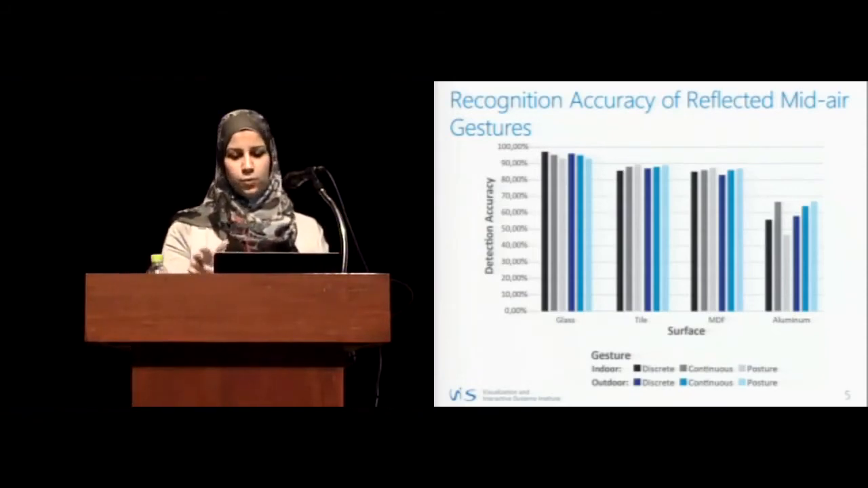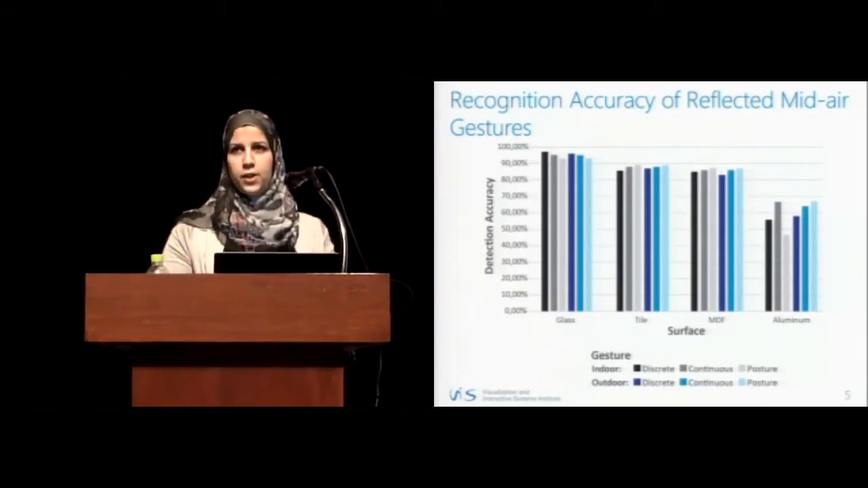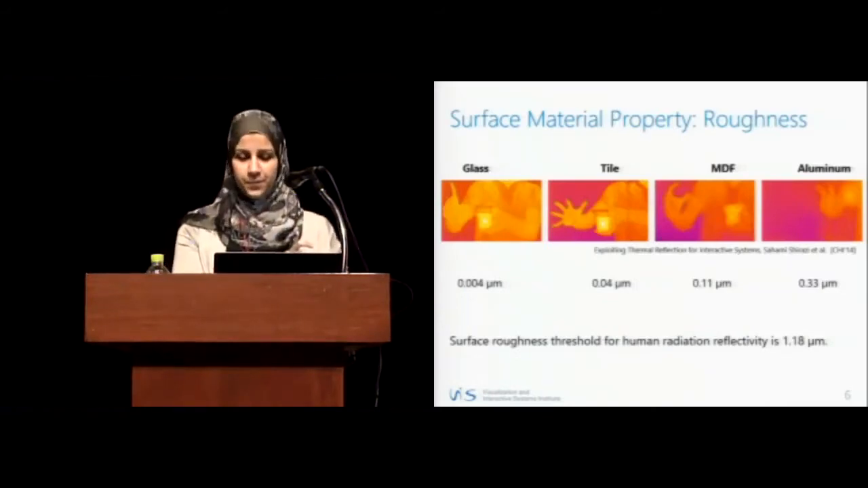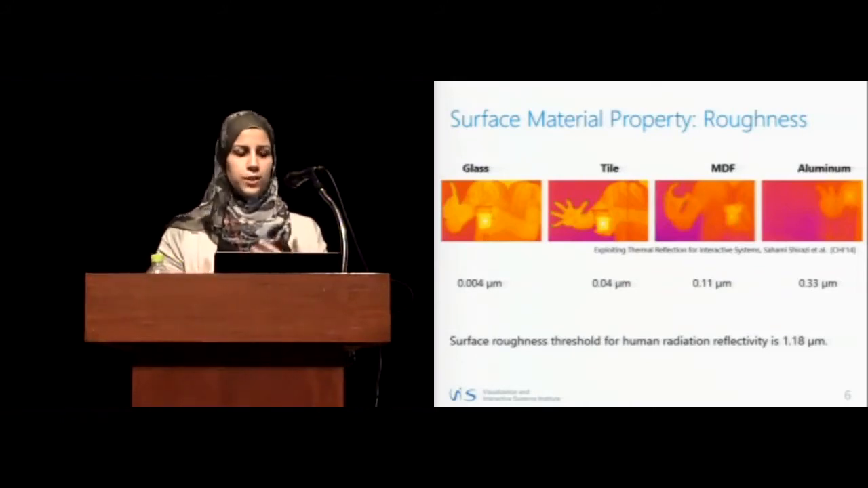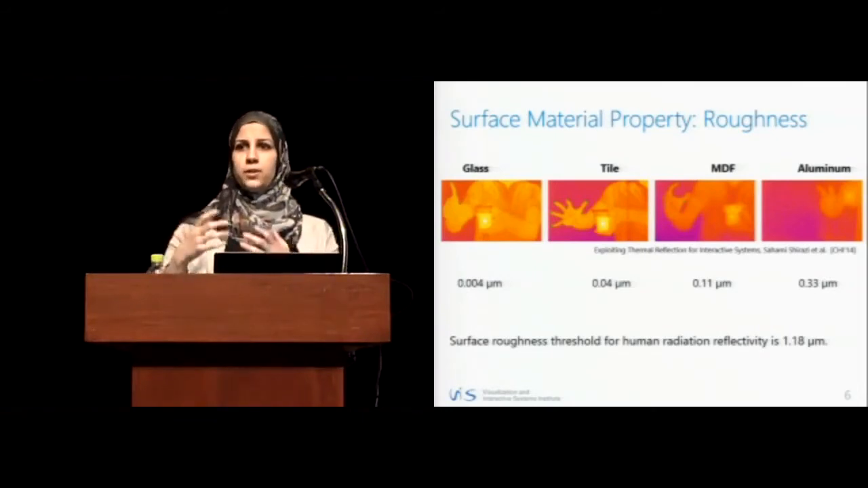And the lowest was aluminum, and in between, tile and MDF were second and third best in recognition accuracy. And this is due to the fact that glass showed the sharpest reflected image and aluminum showed the blurriest one. And this is because in previous work it was reported that thermal reflectivity depends on the roughness of a surface.